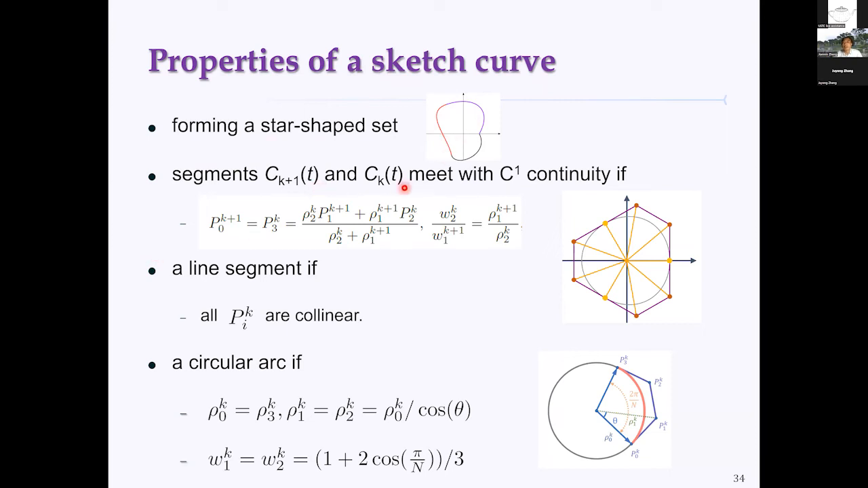Also, two adjacent curves can meet with the C1 condition if those control points are specially designed. A weight and a control point satisfy those conditions. Geometrically, that means those three points are collinear, right? But of course, if the condition is not satisfied, then those two curve segments meet with only C0 continuity. This actually reduces the number of degrees of freedom. So there's some constraint on those parameters, right?